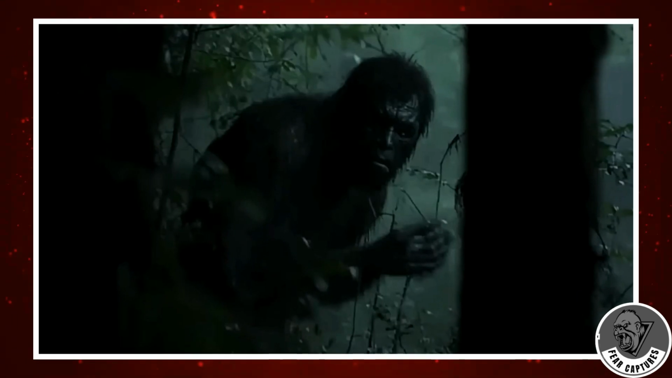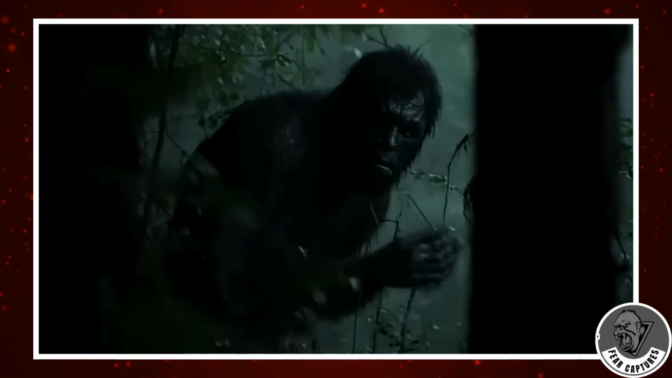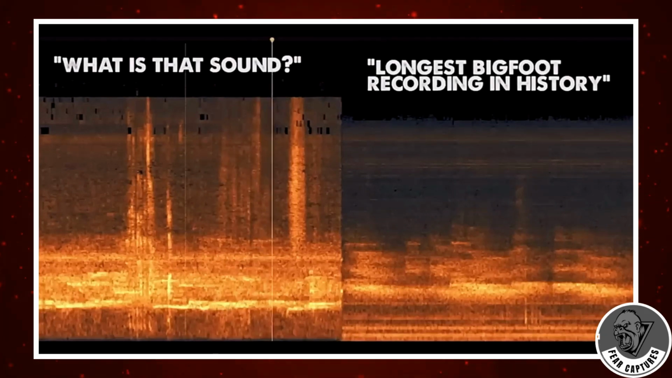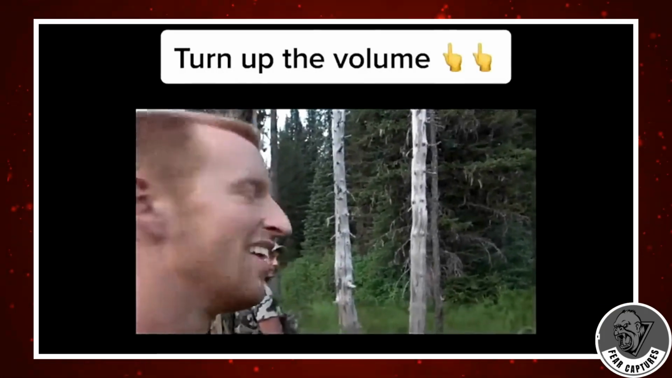Here's where it gets fascinating. The frequencies in the recording don't match any known North American wolf species, not one. But the real kicker? The sound does match something else. It lines up almost perfectly with the longest documented Bigfoot vocalization ever recorded. That's not internet hype. That's coming from seasoned sound analysts.